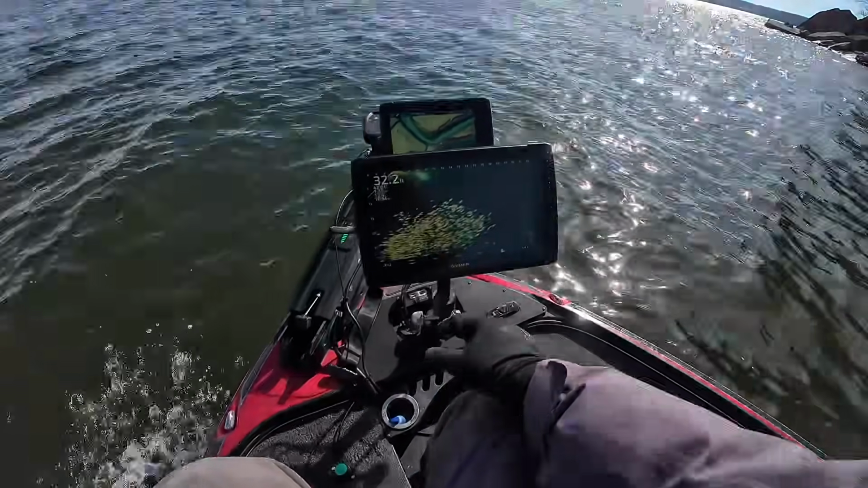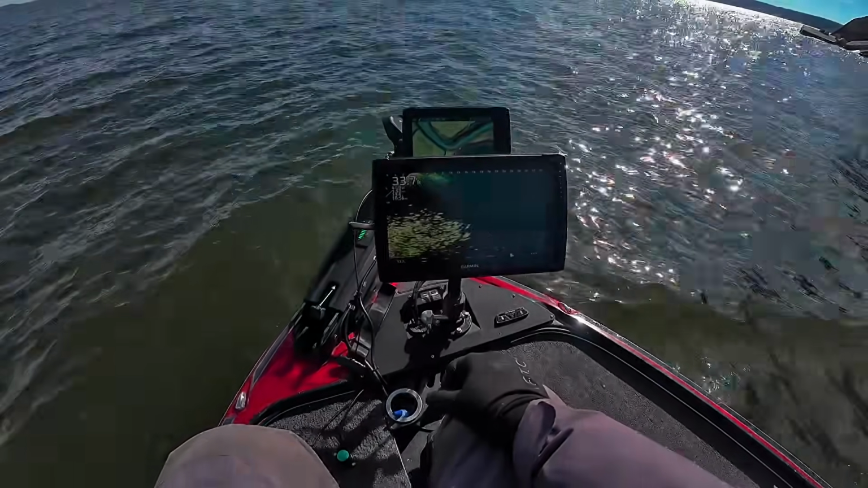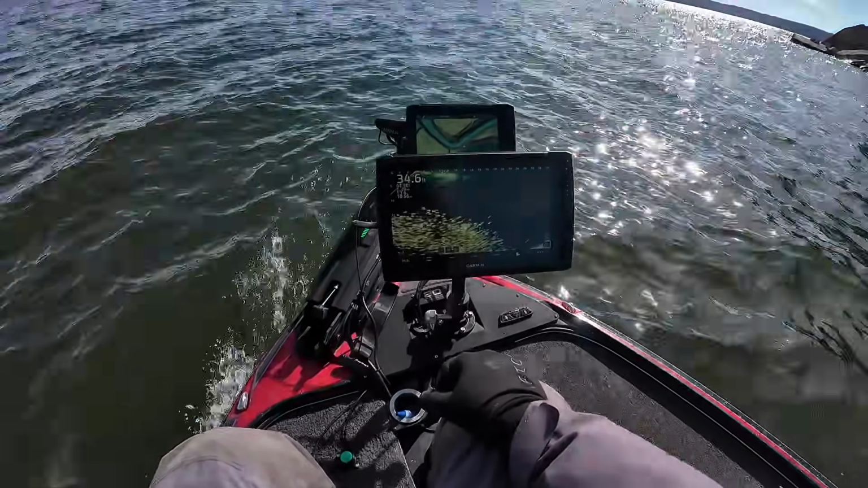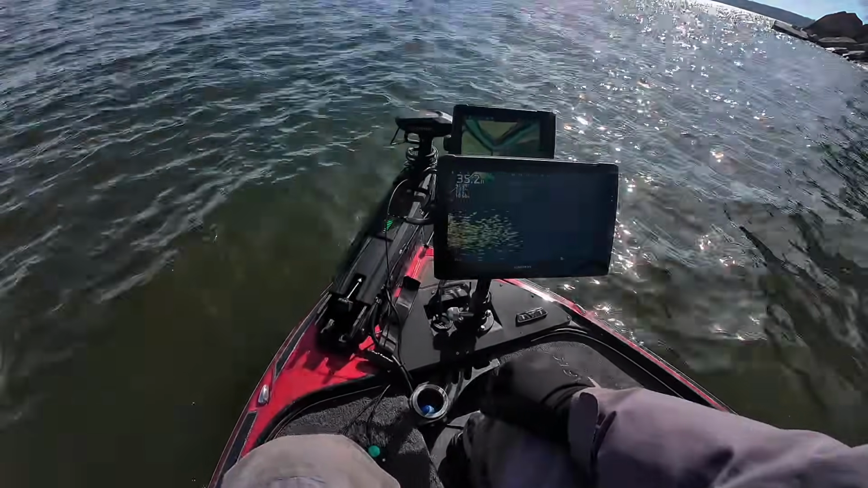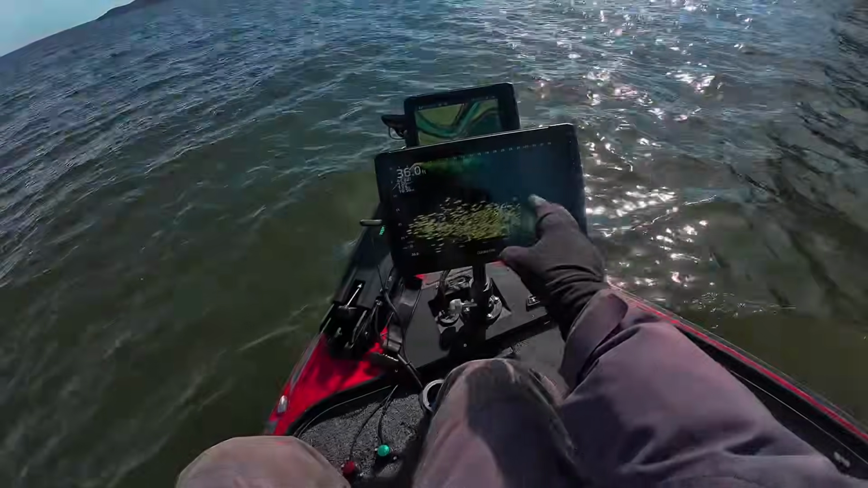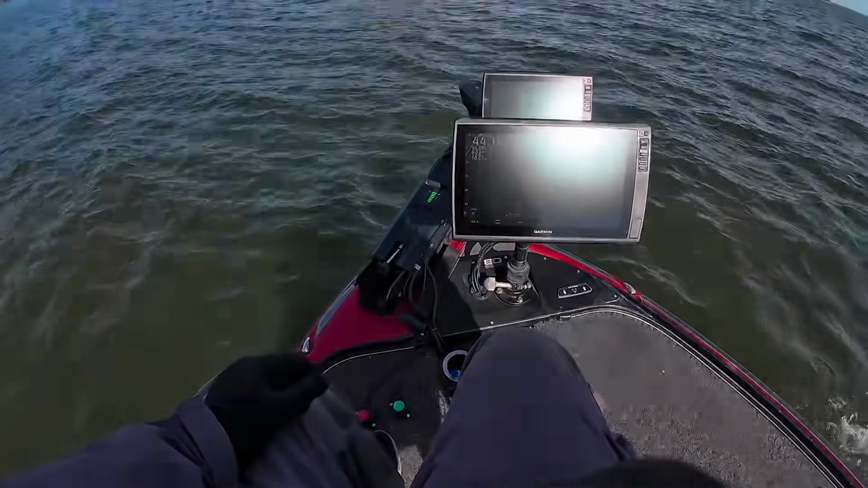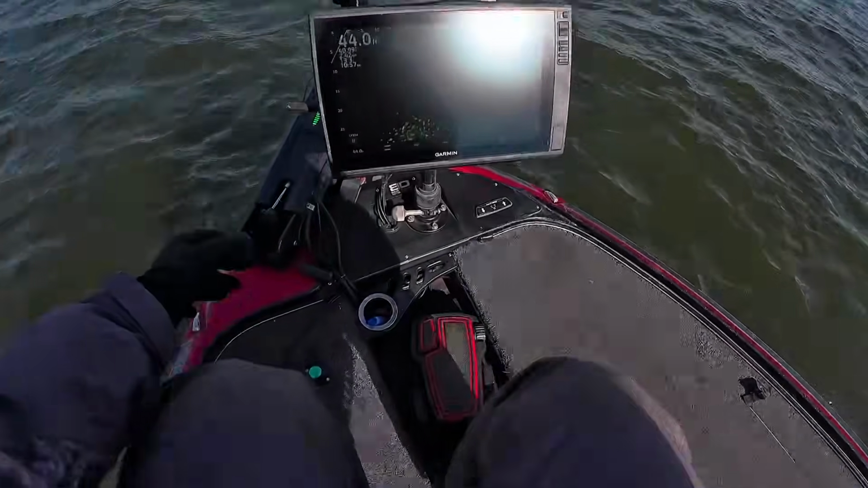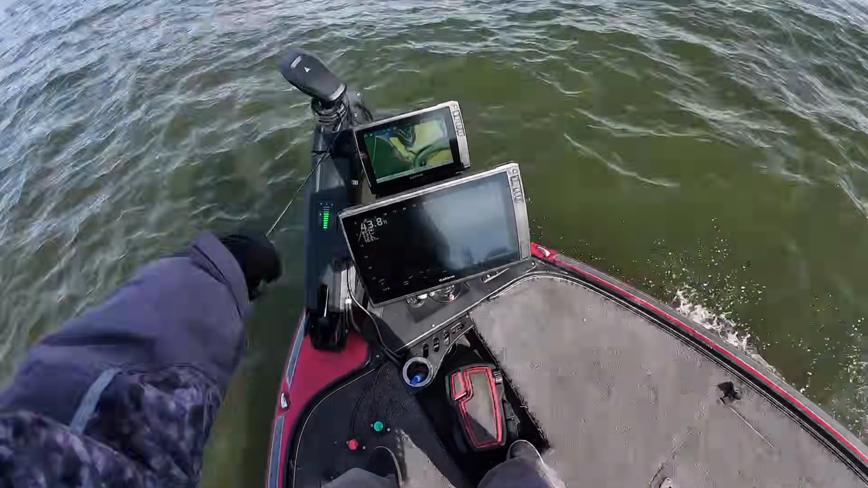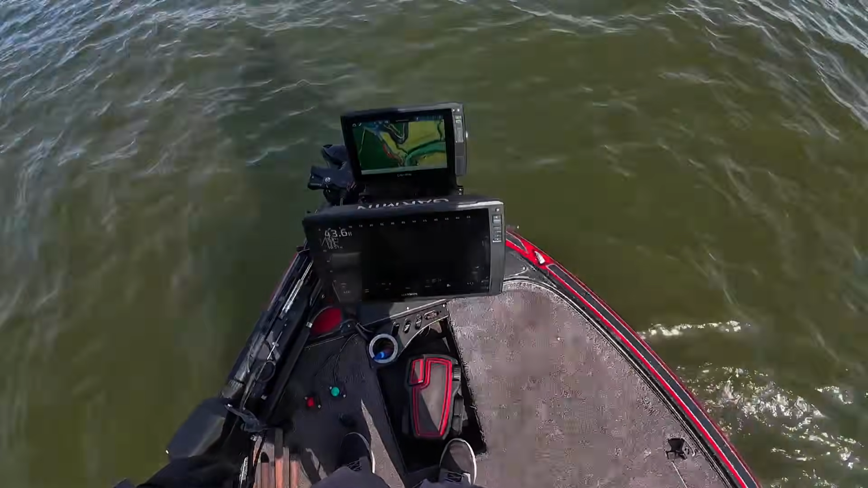There probably are some keepers in there, but this wind's blowing pretty good, rocking the boat. Not sure that I could present that bait correctly. Whole bunch of little ones more than there is big, but those are all crappie. Yeah, even if I did find fish here, it's nearly impossible. So we're gonna pick up, make a move, try to go find somewhere a little more calm.